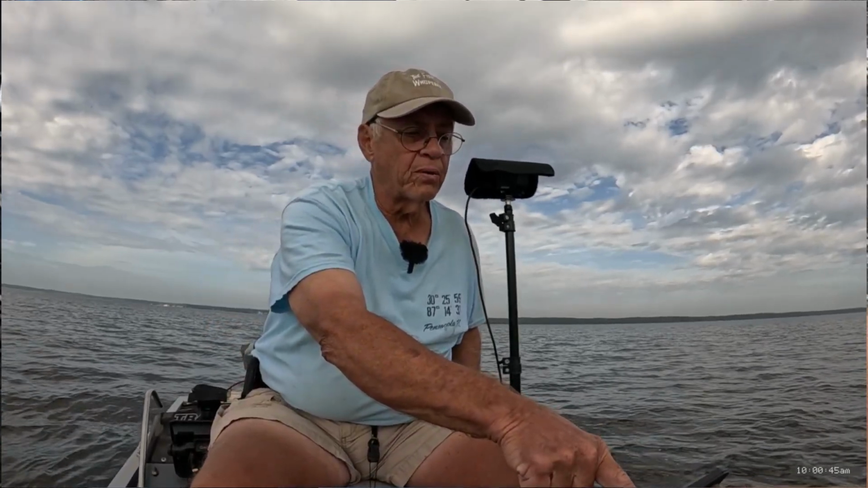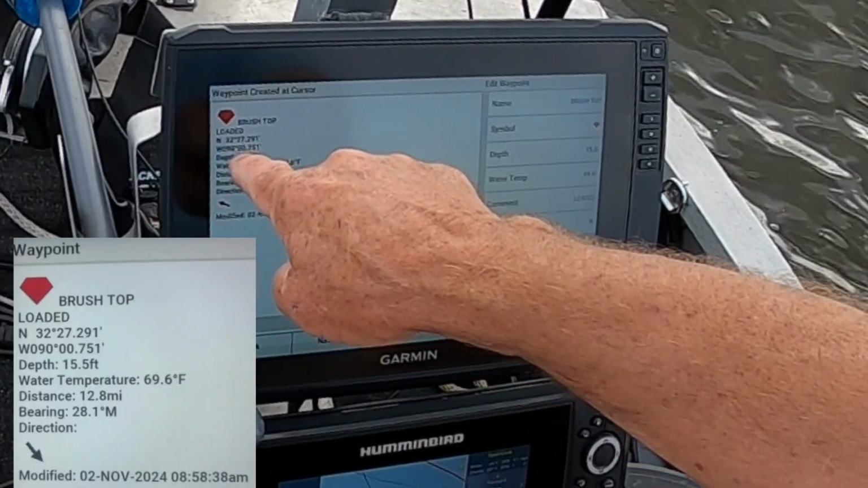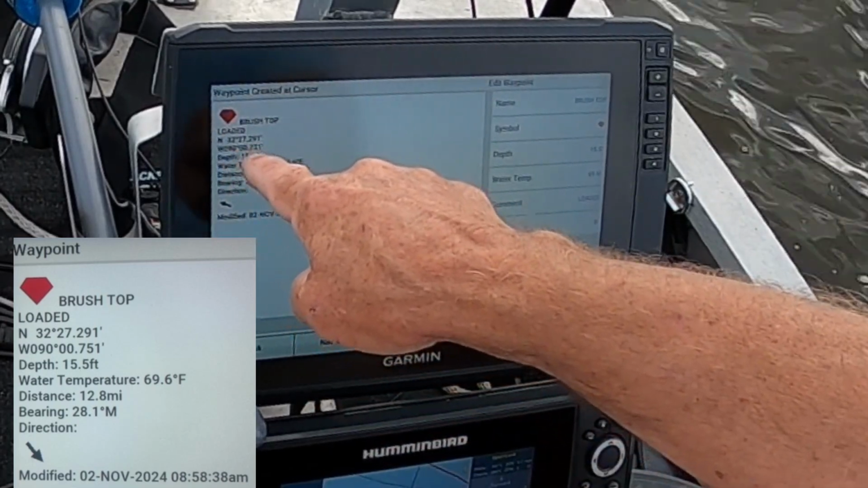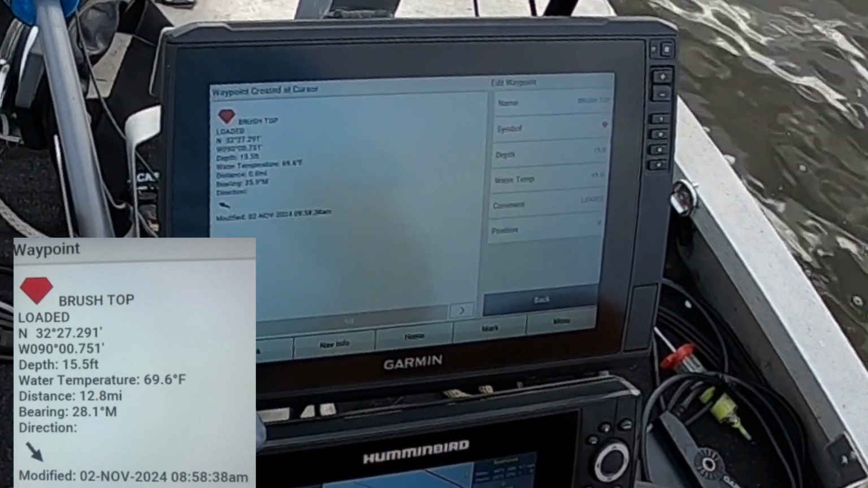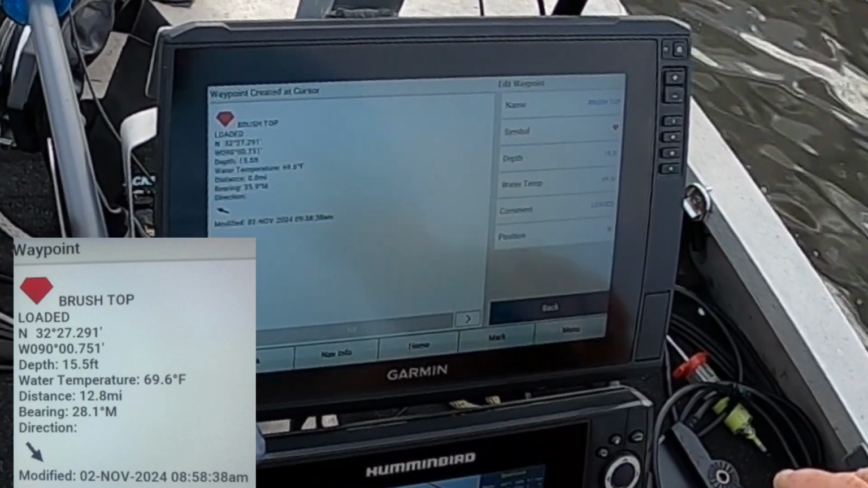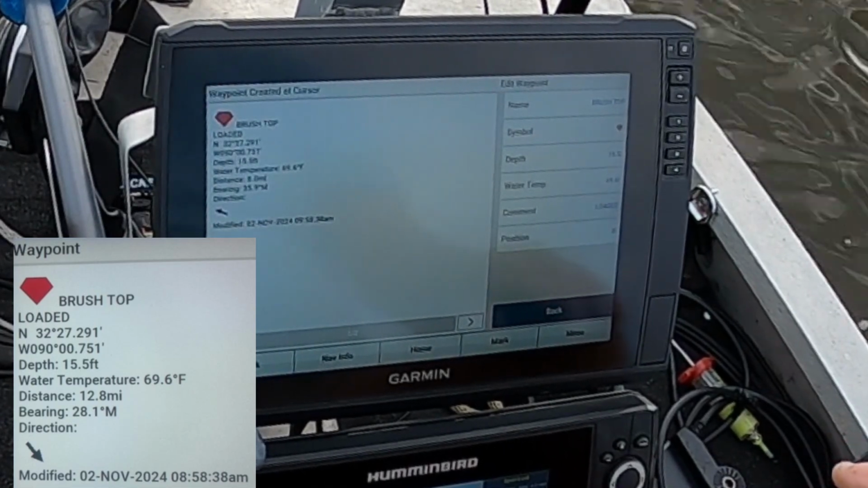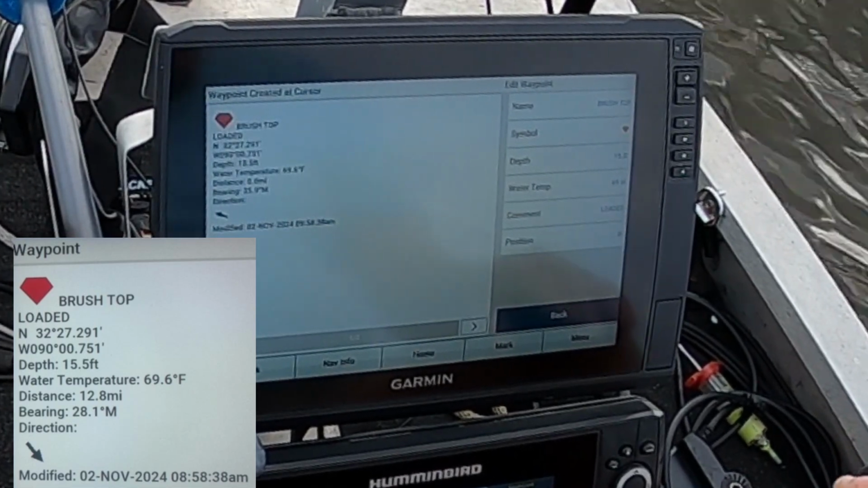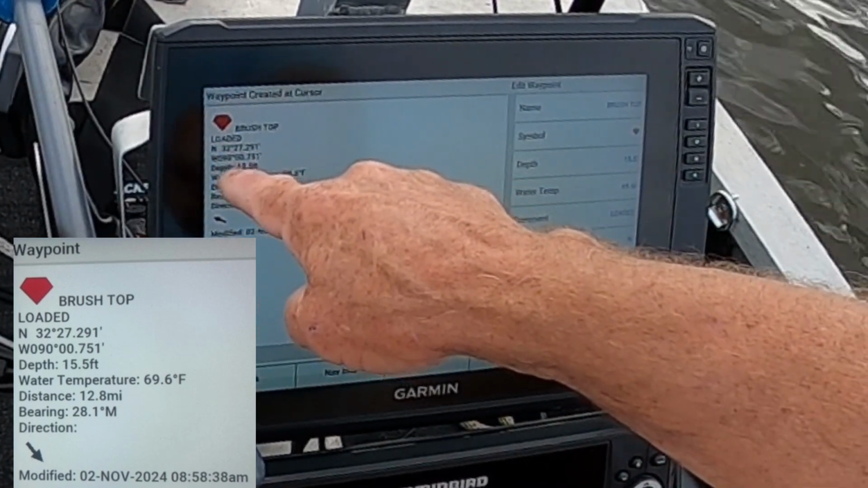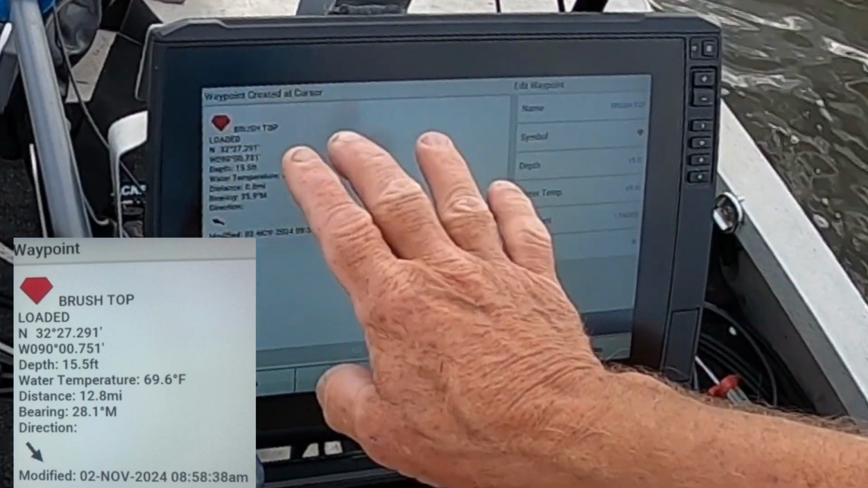If you can see the coordinates right there, I can't zoom. I'm going to try to zoom it in when I edit the video. And you'll be able to see exactly where this spot is right here. So you can come to it and you can fish yourself. I'll give away all my spots. I don't care. I can't catch all these fish by myself. It'd be impossible.